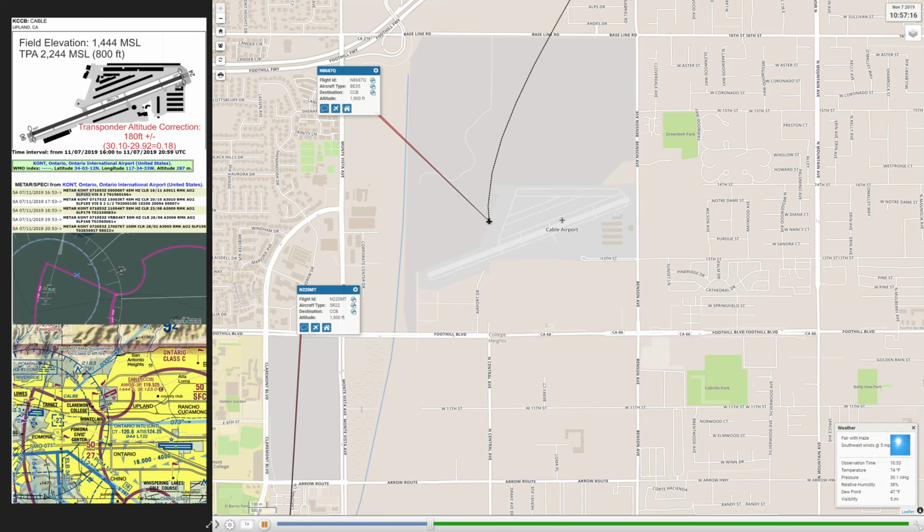So we'll go ahead and zoom in here, and we'll see the Bonanza crossing midfield at 1,900 feet, but we're going to need to add 200 to that, so about 2,100 feet or so. Slightly low potentially, but right about there, right at traffic pattern altitude where he should be.